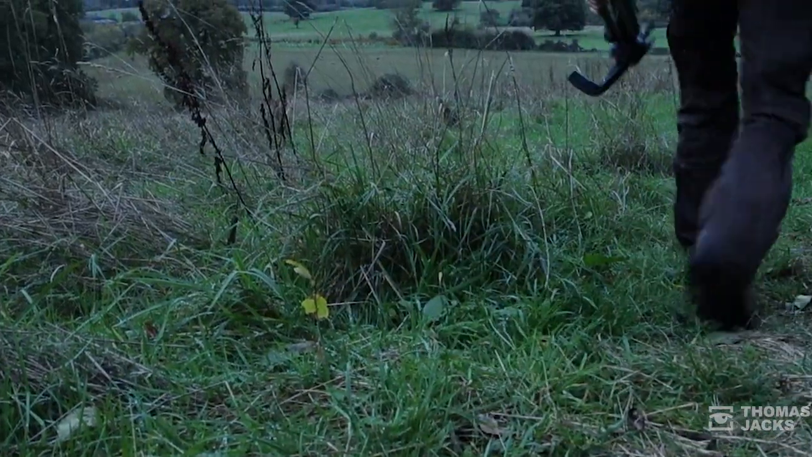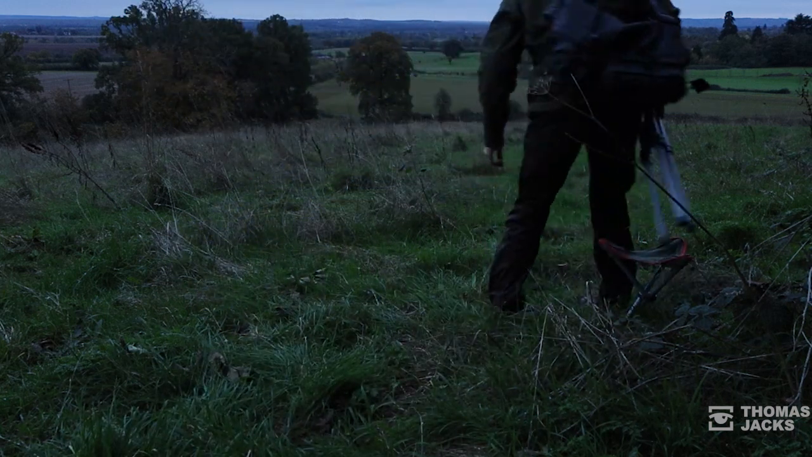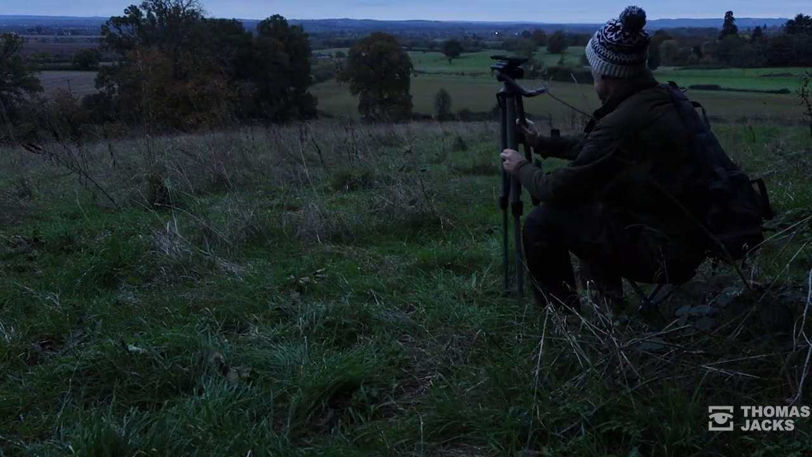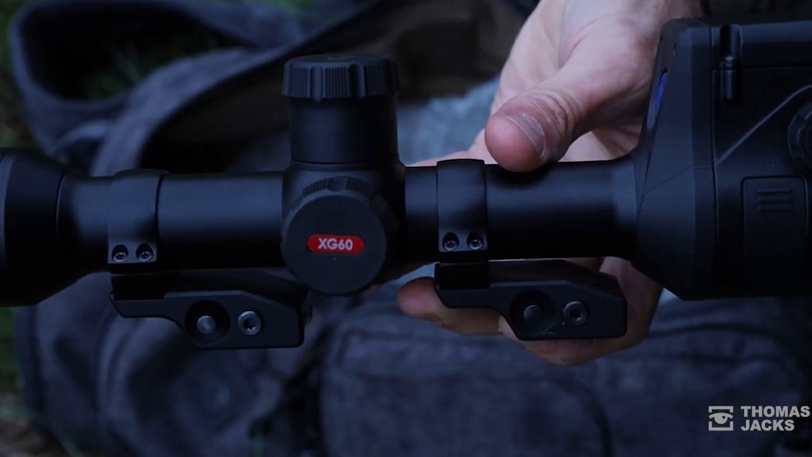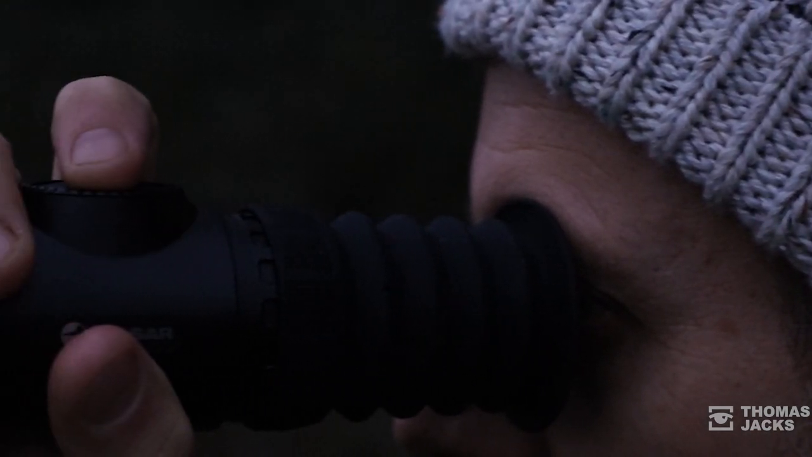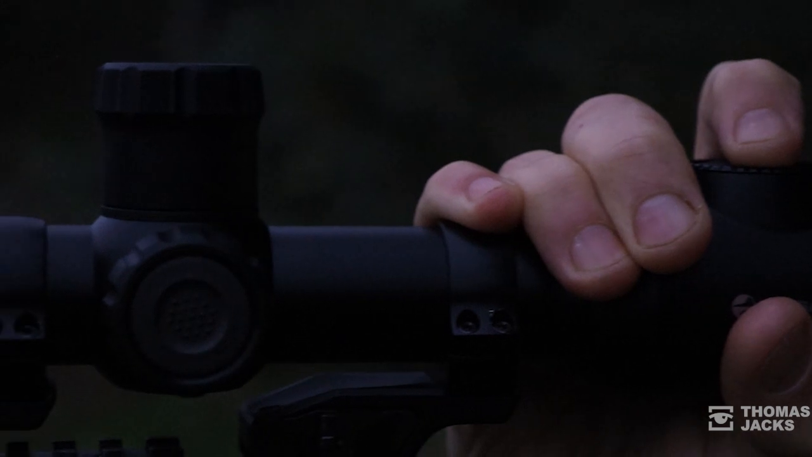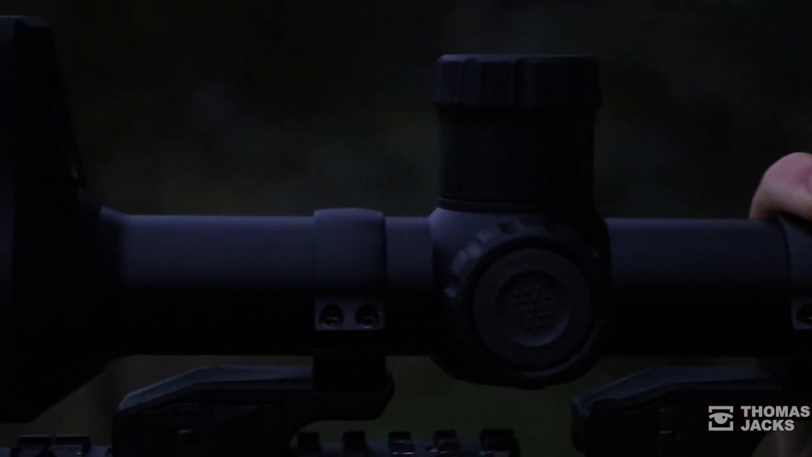It's late October, 12 degrees and 85% humidity. The sun is about to set and we're out for foxes with a preview of the new Pulsar Thermion 2 LRF XG60 to see what it can do with its bigger 40mm ocular lens, bigger 65mm of eye relief, bigger 2560 OLED display, bigger 60mm objective lens with a bigger 4x base mag.